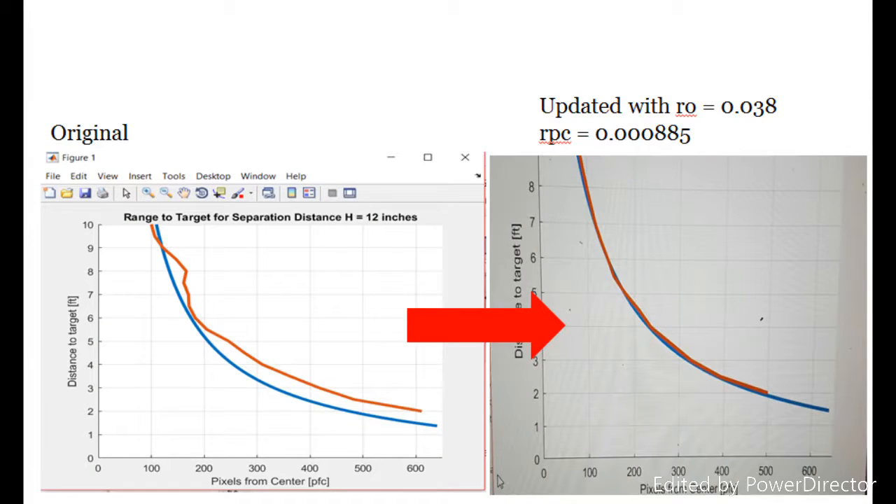For the original testing calibration, I had the LiDAR device make measurements between 0 and 10 feet with 6-inch increments. The red line on the left side of the screen is my actual data, and the blue line is the theoretical data. To improve the variance that you see on the left side of the screen, I had to update the R0 and RPC values in the MATLAB coding. The MATLAB coding is what I had my data run through to make this graph. On the right side of the screen, you can see that the red line is almost identical to the blue line, which is exactly what we want.